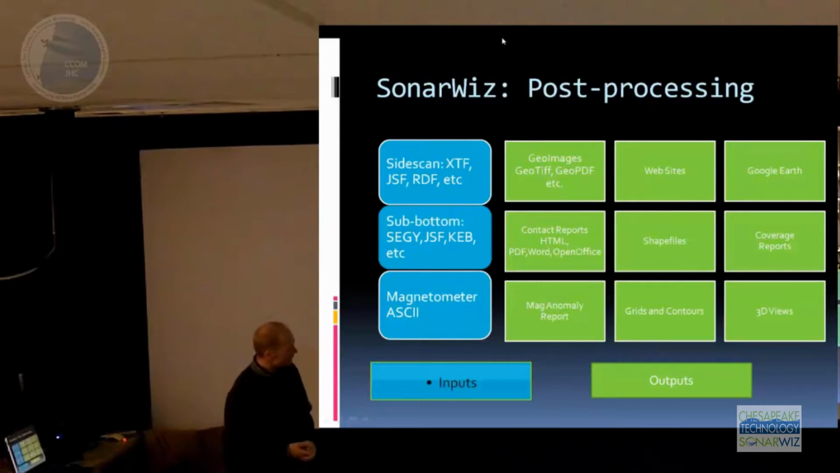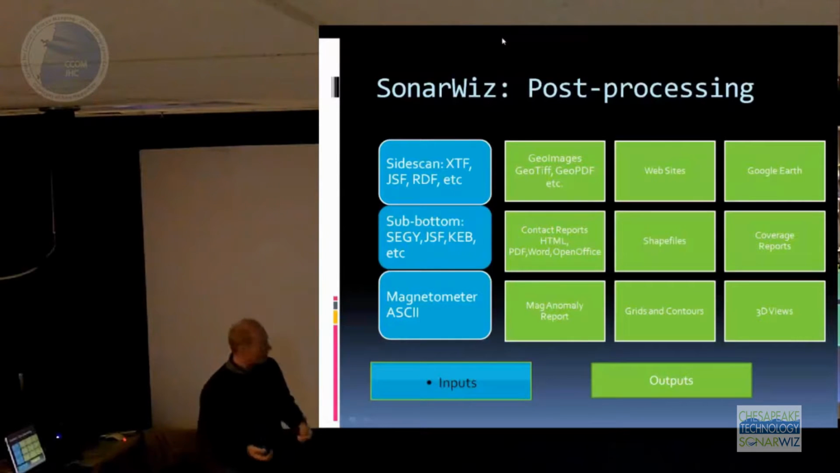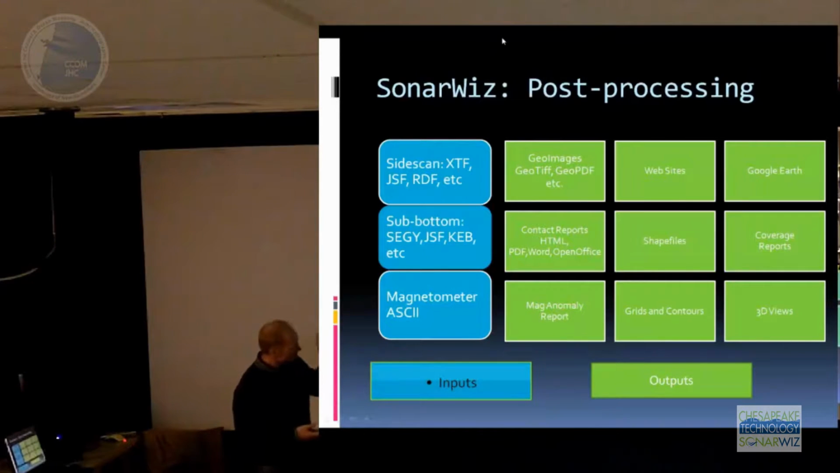And then on the processing side, this is kind of the same thing. So on the front here, in these blue boxes, we can read in almost any kind of Sidescan data that's stored in a public format. So XTF, the EdgeTech JSF, Klein's SDF, Geoacoustics RDF, and so we can pull the backscatter out of all those sorts of data types, and then we can process that through. Same with the sub-bottom.